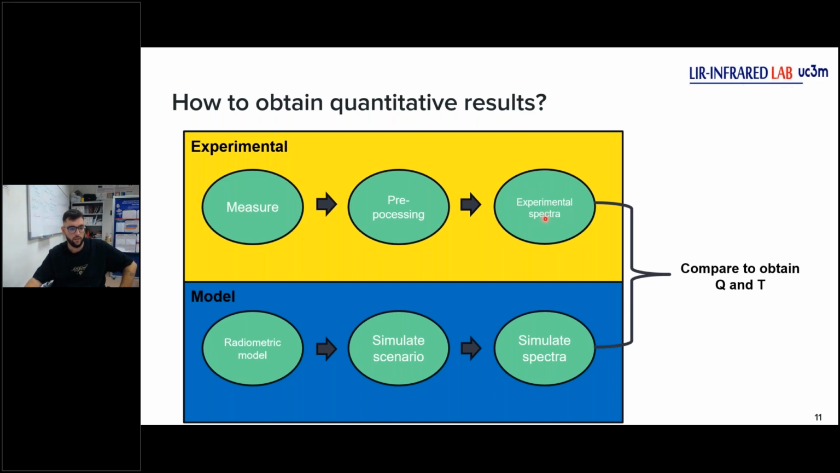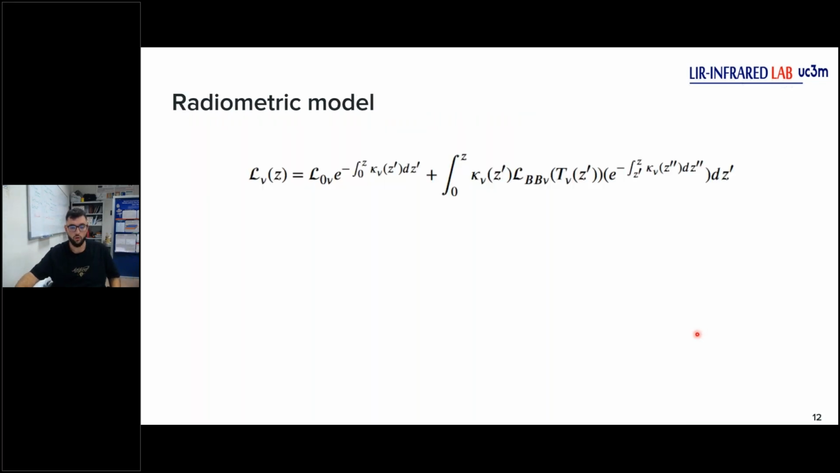In the other way, we have to define our radiometric model, because it's important to simulate a scenario. We have to simulate this scenario to get a simulated spectra. Comparing both, we will retrieve concentration and temperature. That is our goal in this part of the work. So I will talk about these points.